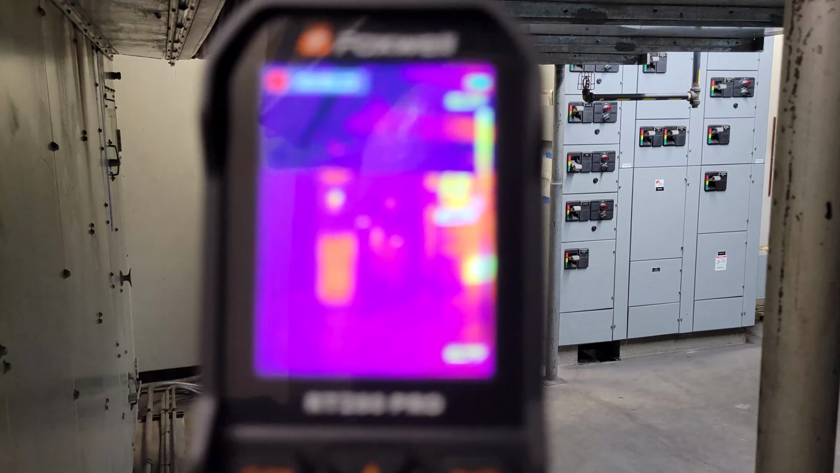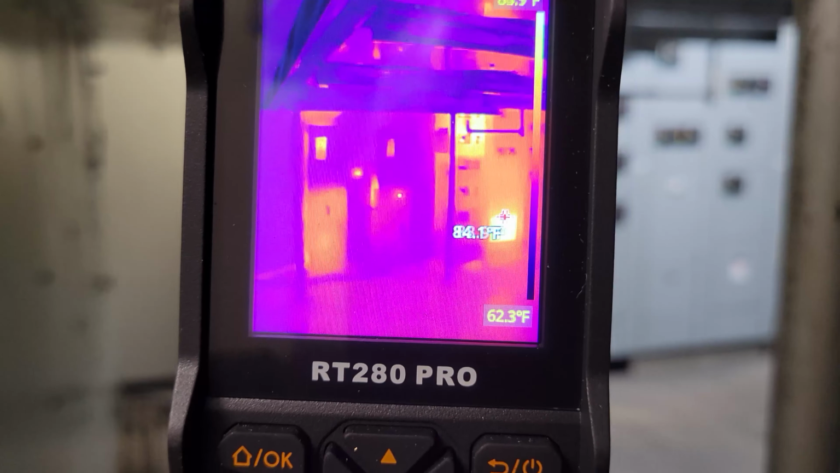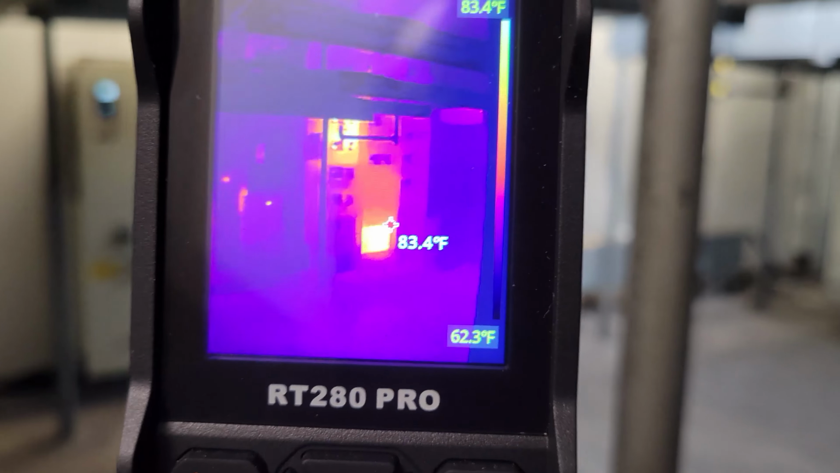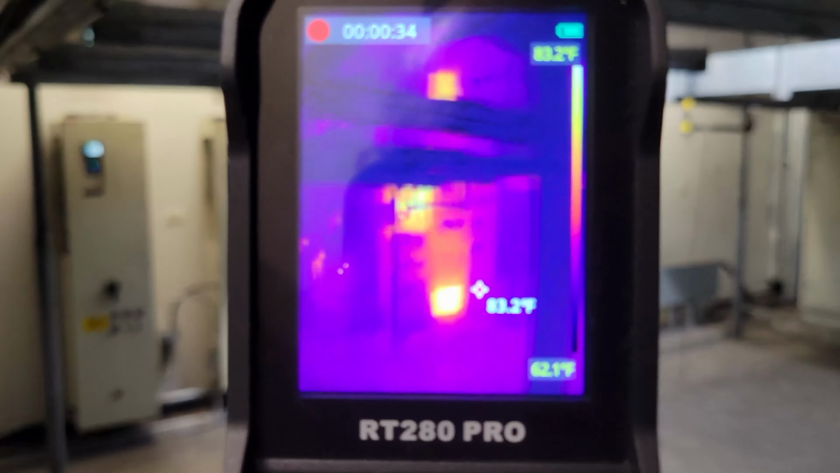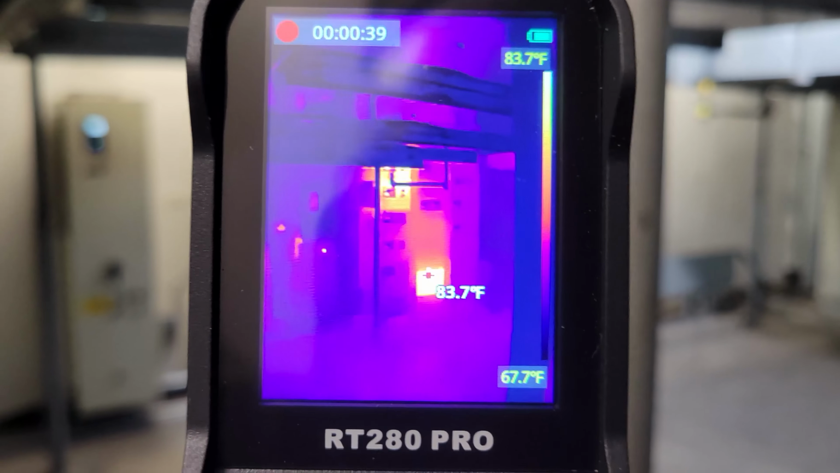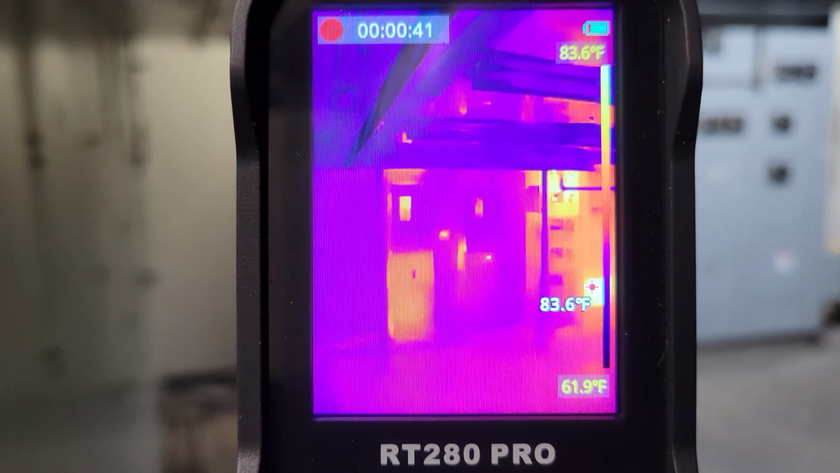So there's definitely some issue going on with that, but you can see there is no heat coming from the bottom of that drive. We have got some kind of a strange problem with that. But it's also neat to see on those cabinets over there, you don't even have to buy them, you can tell which one is on and running just because of that heat. And I love the resolution on this thing.